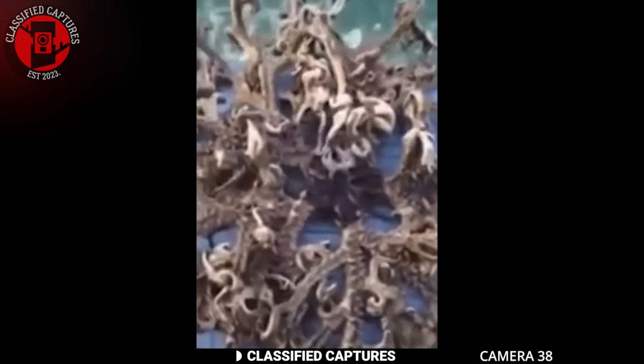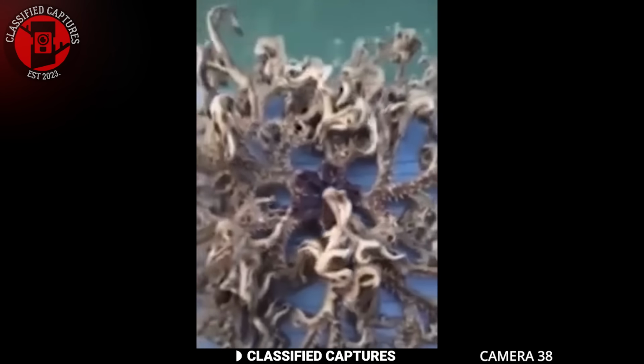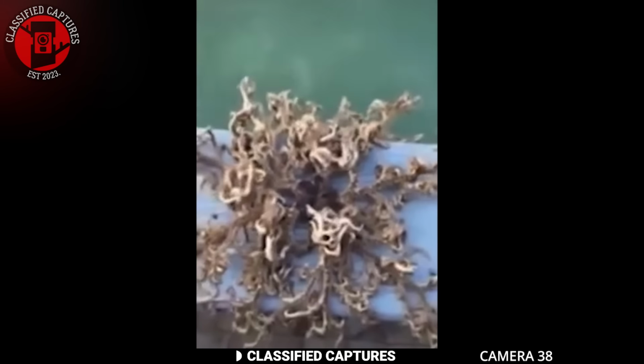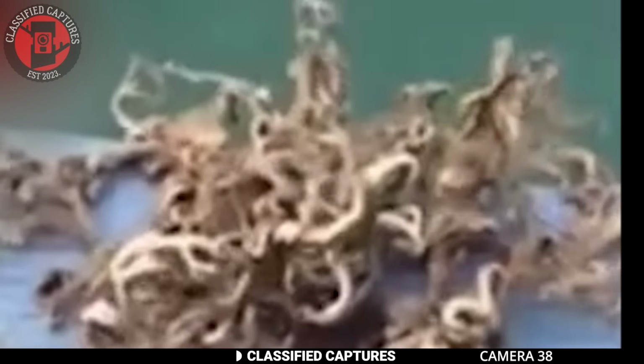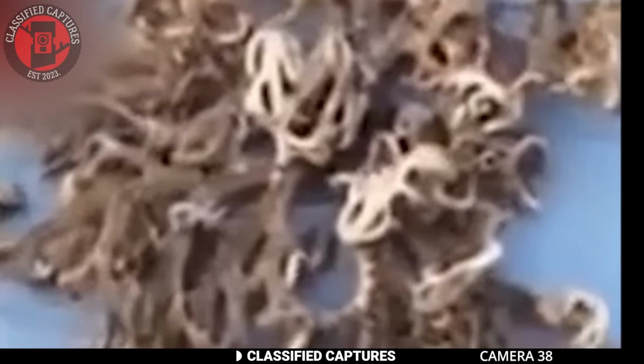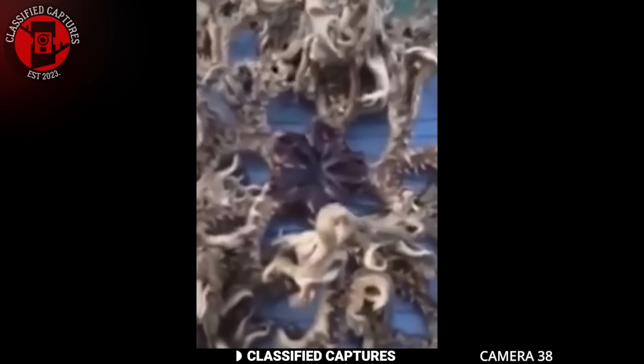The fisherman, perplexed by his unusual find, recorded the creature and shared it online, sparking a flurry of speculation. Some viewers suggested it could be a rare species of marine life previously undiscovered or seldom seen. Others wondered if it might be a mutated creature affected by pollution or other environmental factors.